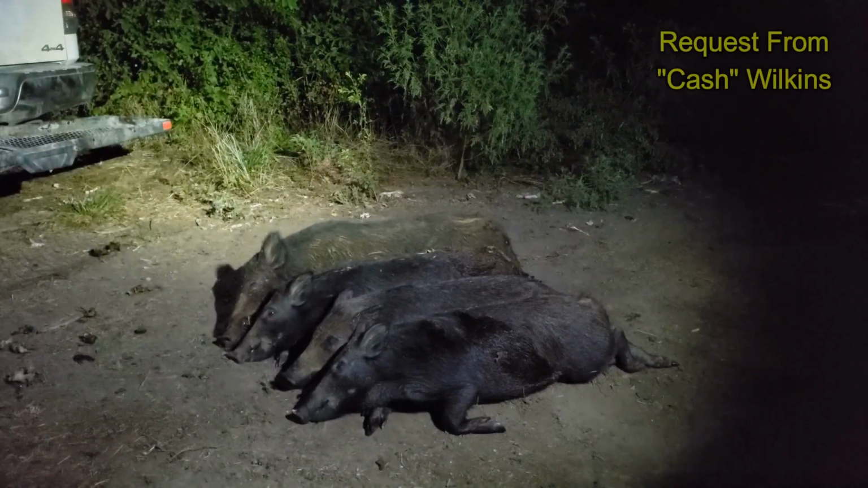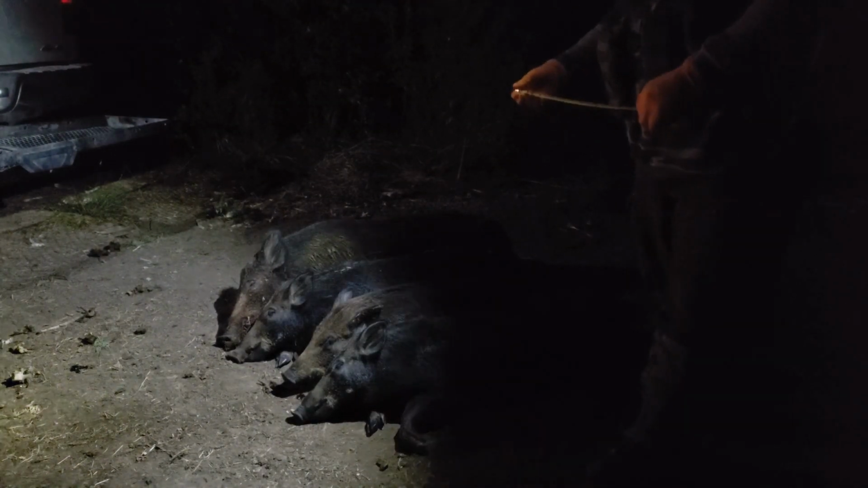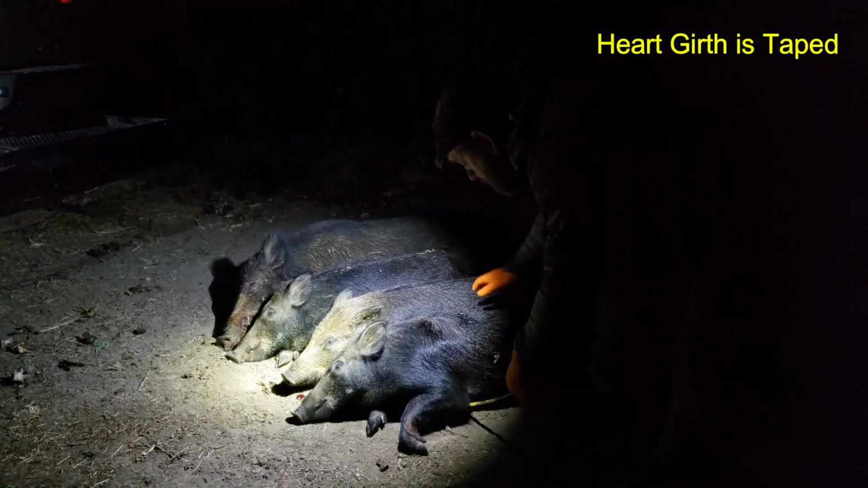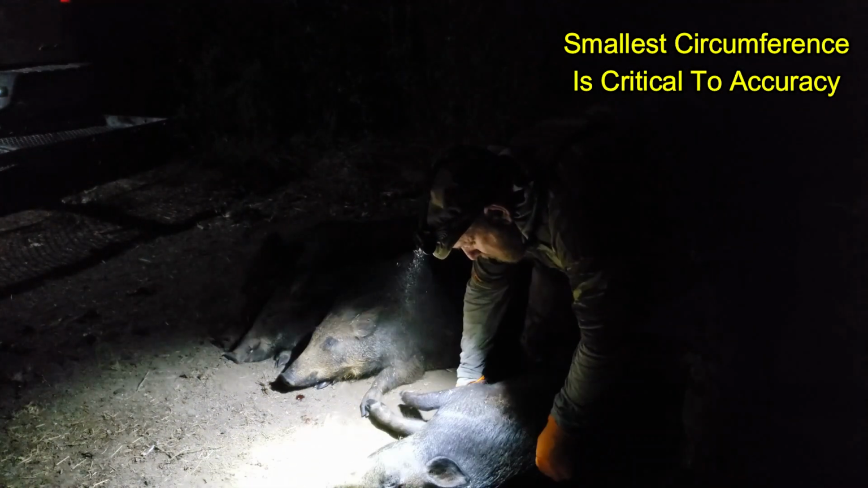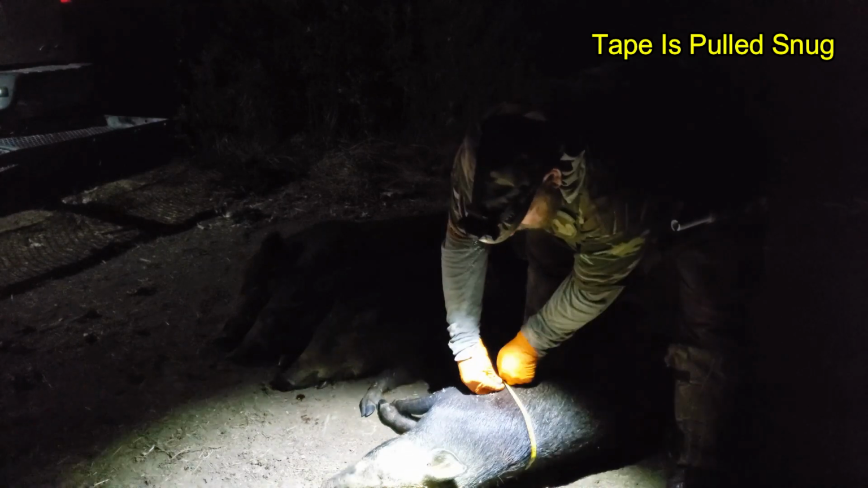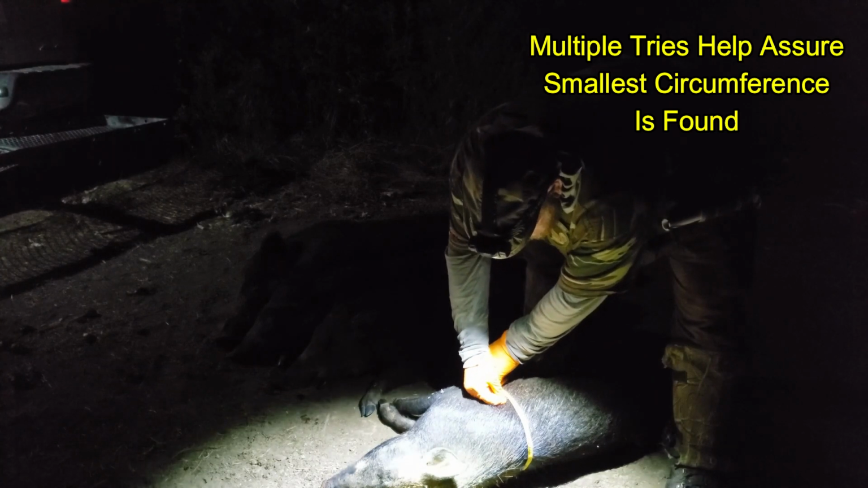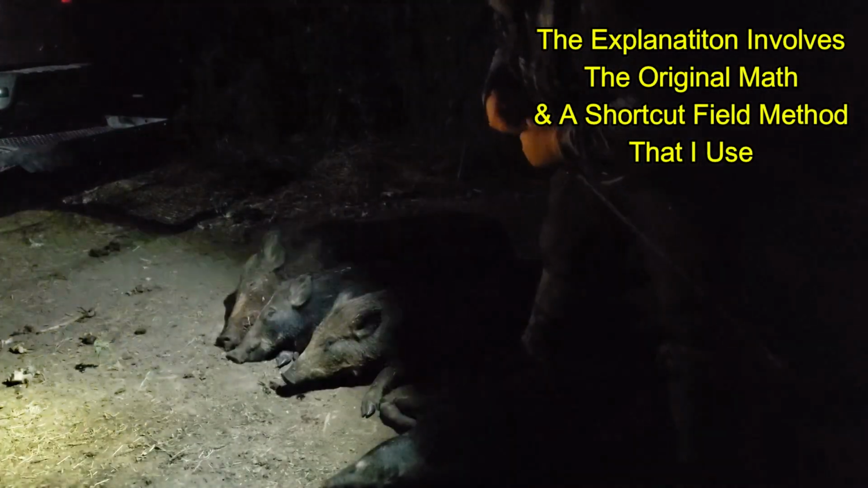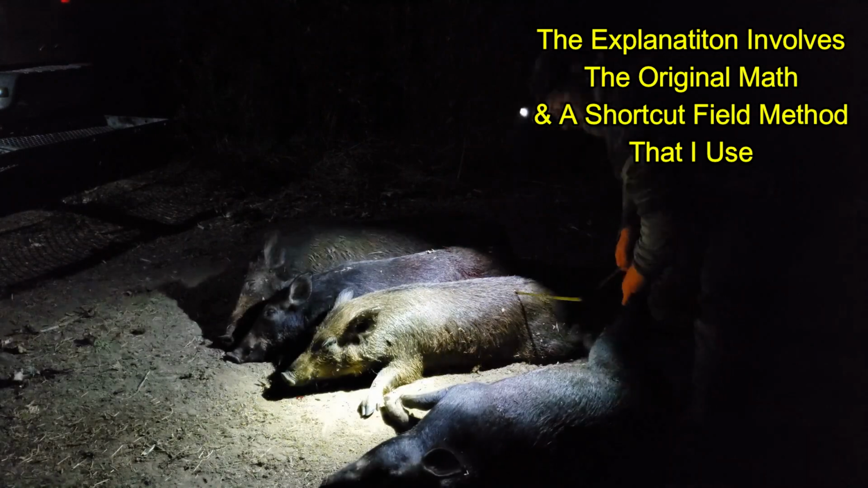Alright, I had a request from Instagram asking how we get the weights on hogs. We use the Heart Girth measurement. You take the Heart Girth directly behind the armpit on the hogs. You try to find the absolute smallest circumference around the hog and get it in the number of inches. Sometimes it takes multiple attempts. This one's going to be right at 30 inches. That's going to come out to be 100 pounds, and I'll explain that in just a minute. And that's going to be on a female.